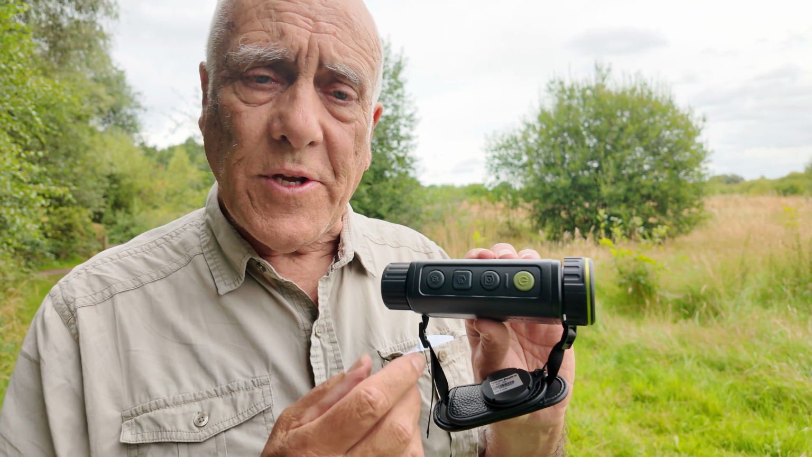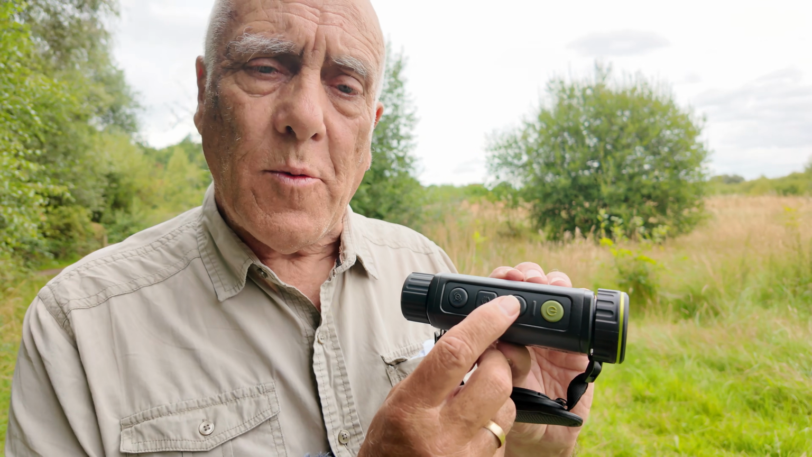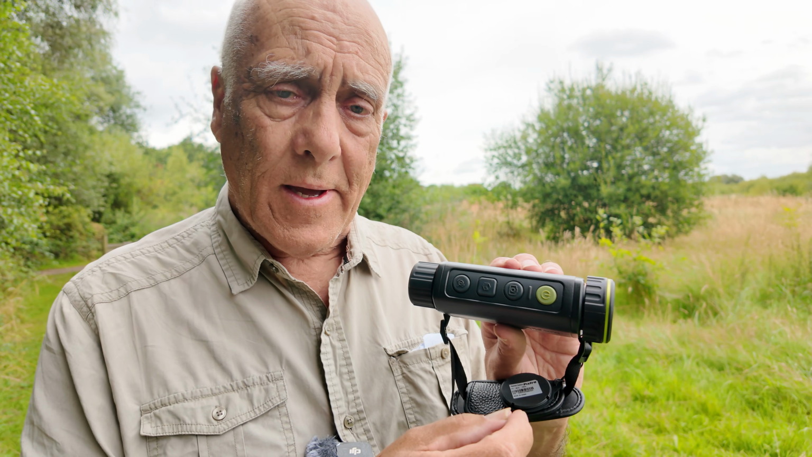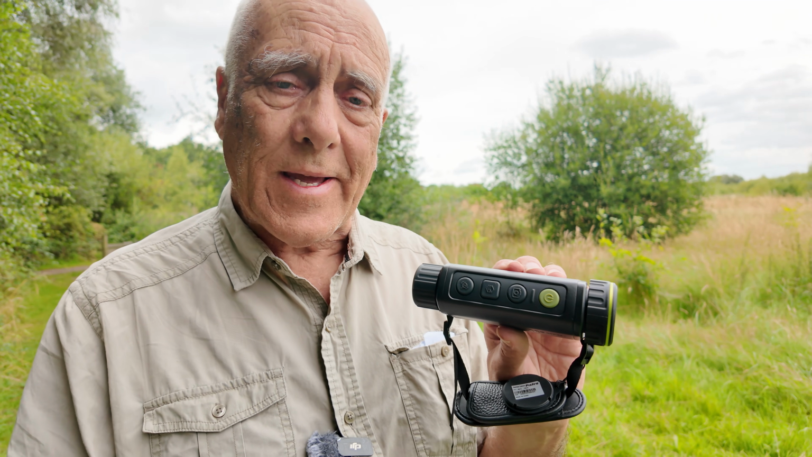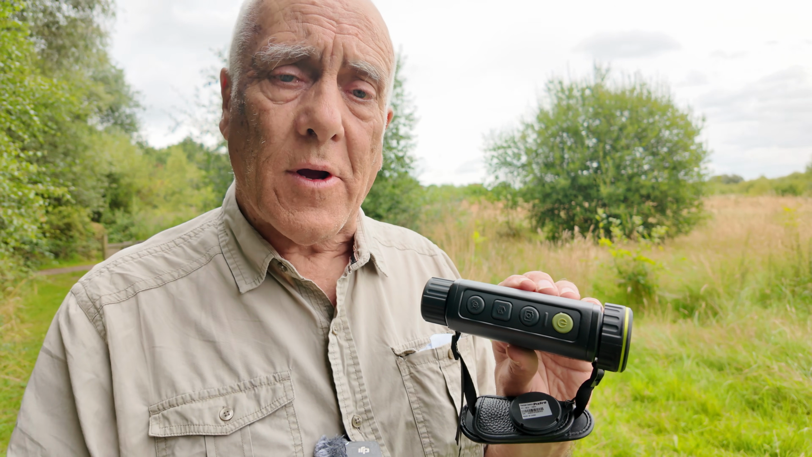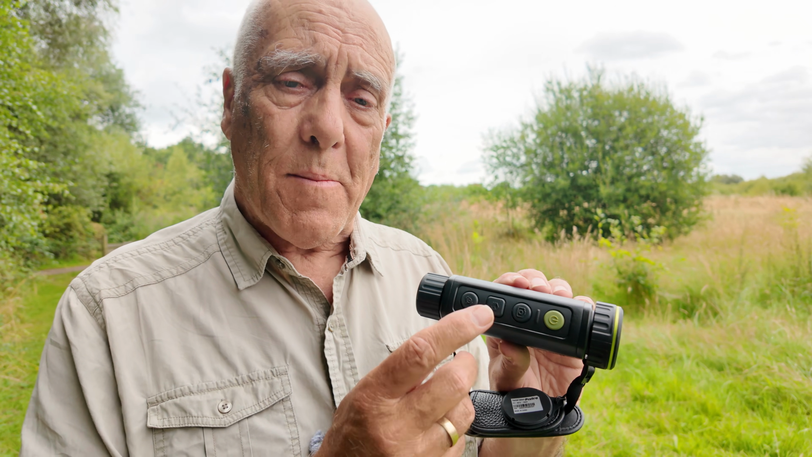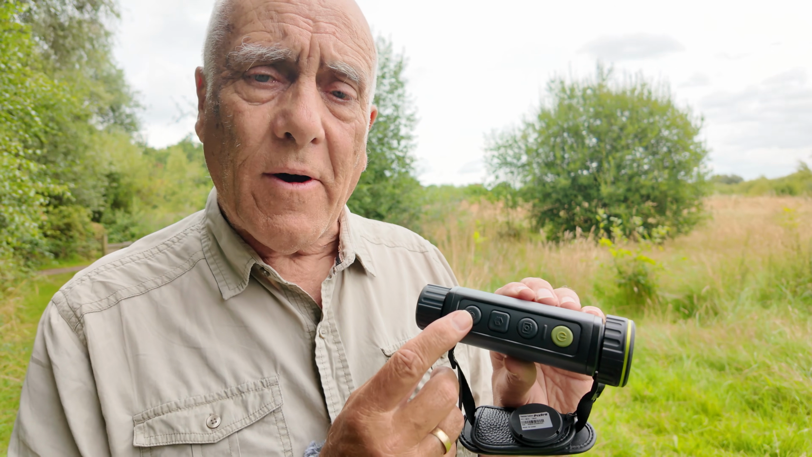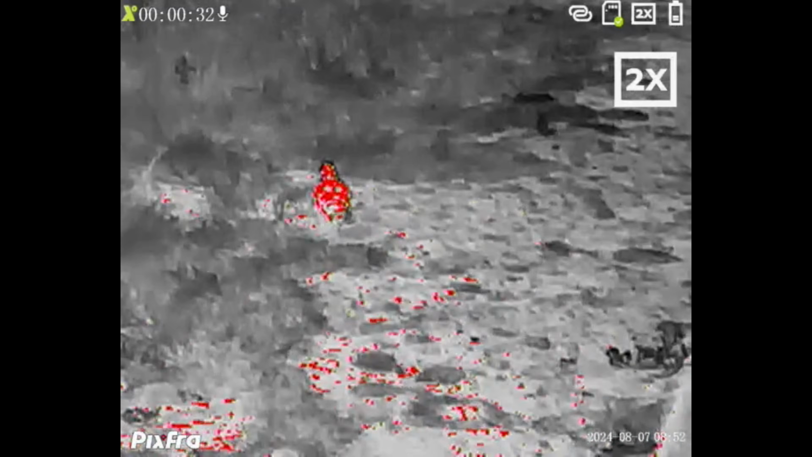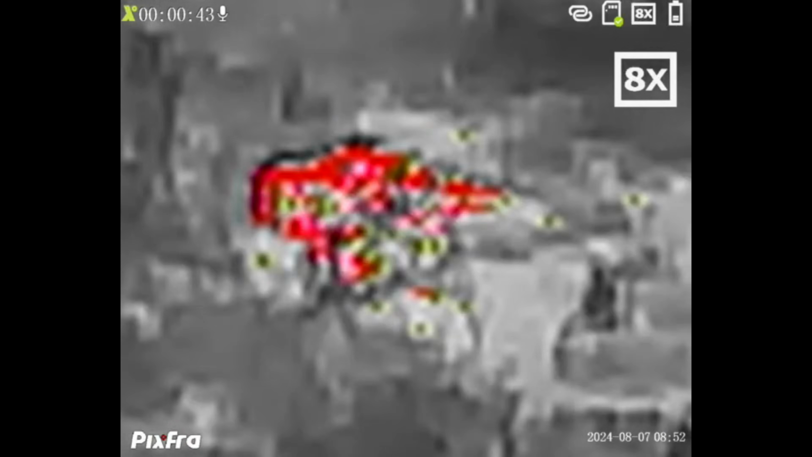The buttons are quite simple to use, and remember, at the front you have an on-off button. The second one in, if you press that briefly, it takes a stills picture. If you press it and hold it, it starts the video running, and when you want the video to stop, you press and hold it again. The next one in, if you just press it quickly, it changes the color palettes, and you've got a range of options on the color palettes, whereas if you press and hold it, it goes into the main menus. And then finally the one at the back, that is your digital zoom. So you keep pressing that and it will go to 2 times, 4 times, 8 times and back to normal, which is 1 times, just cycles through them.